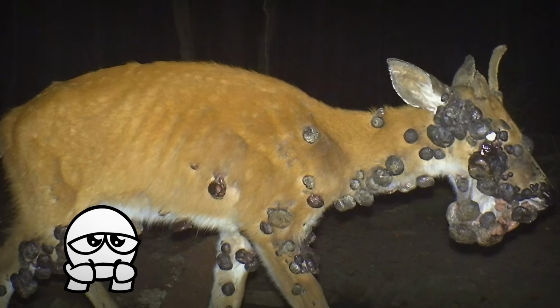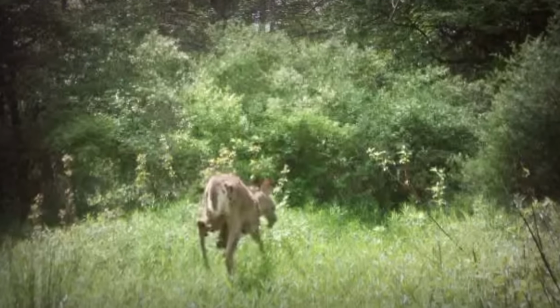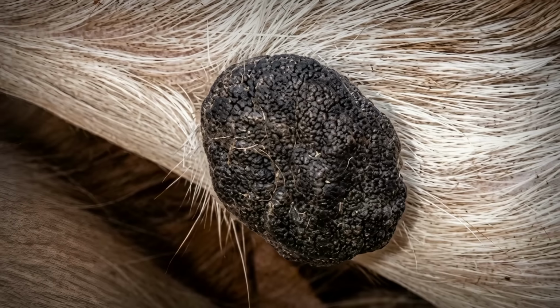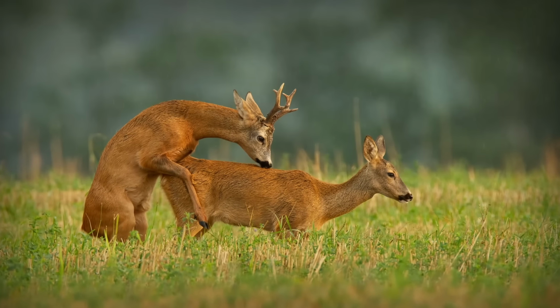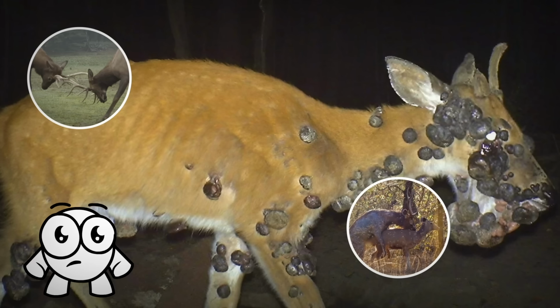But despite their unappealing appearance, they're little more than irritants unless their location on the body interferes with sight, eating, or breathing. The warts are typically temporary and go away on their own, and are spread between deer by physical contact, like during fights or mating. A punishment for fighting and mating? Man, you can't really win as a deer, huh?